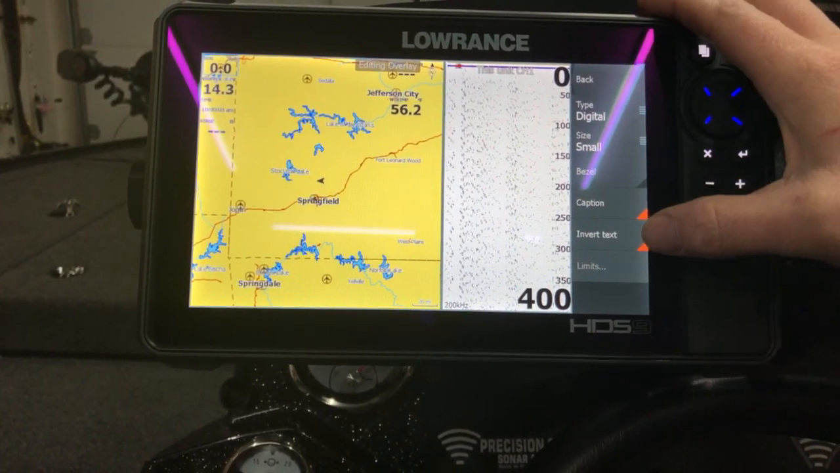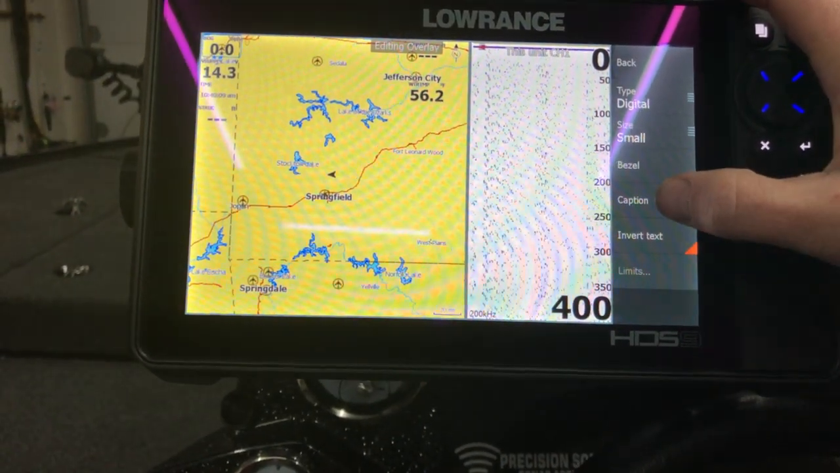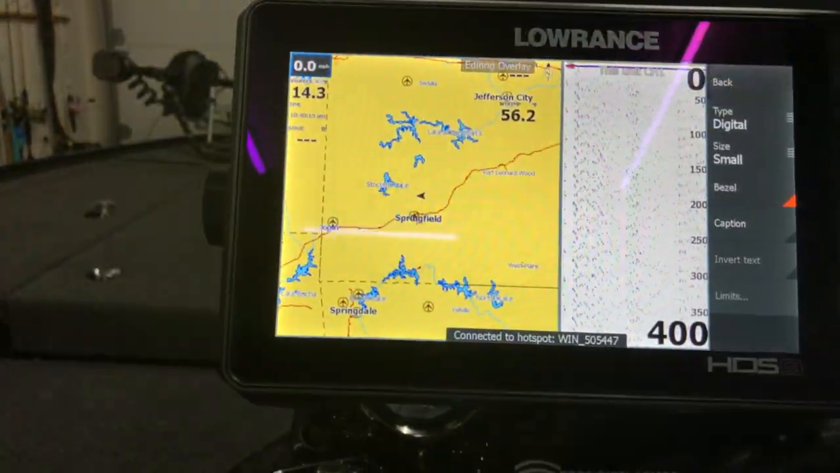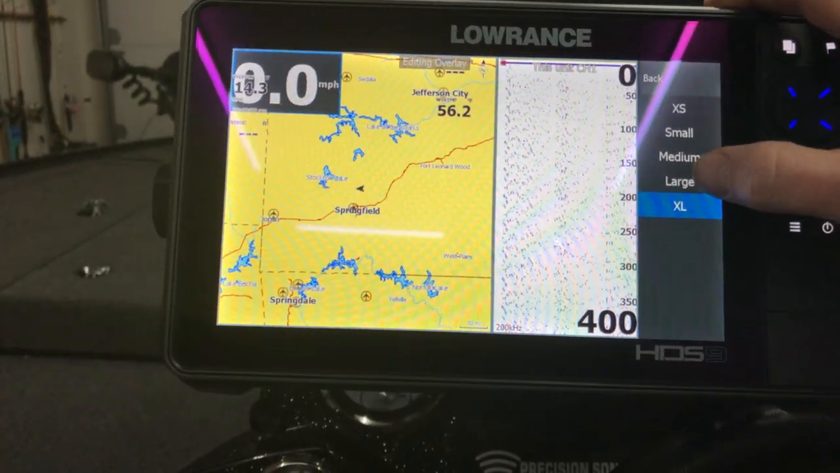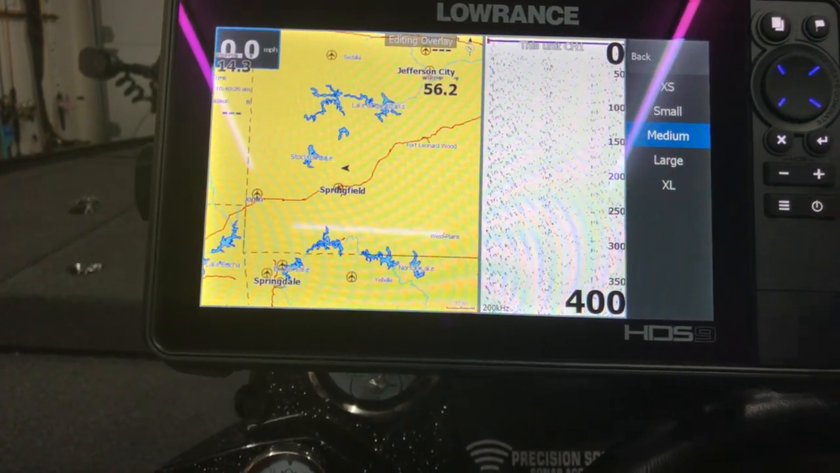Now it gives me the ability to invert the text, change it to a white color. I can do a caption on it. I can do a bezel around it so it really sticks out there up in the corner. And I'm going to go with a medium size. I can go extra large if I've got trouble seeing. I can go to large. There's different options. I like that medium so it stands out a little bit.